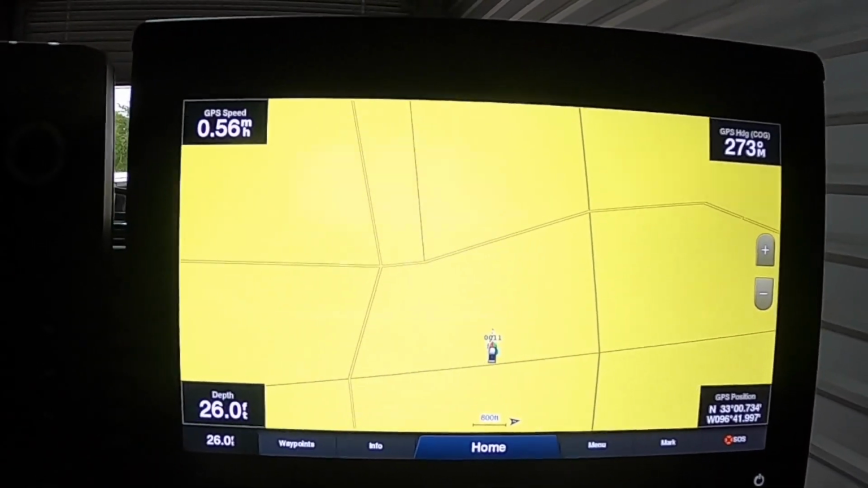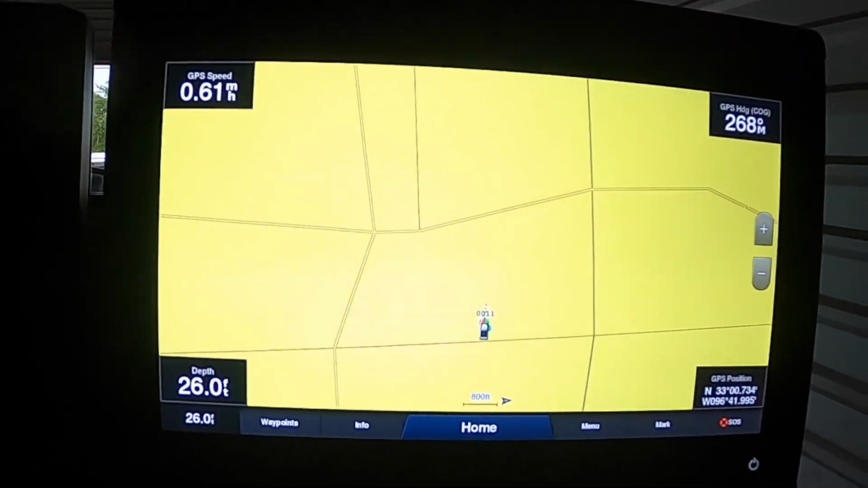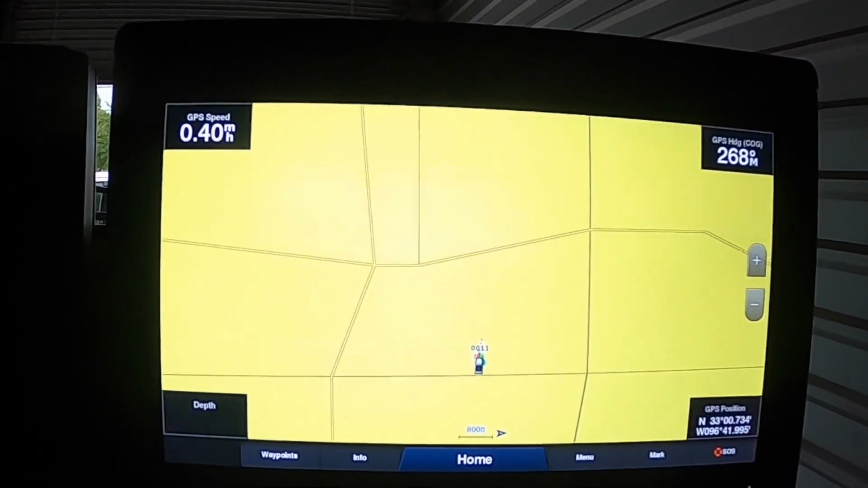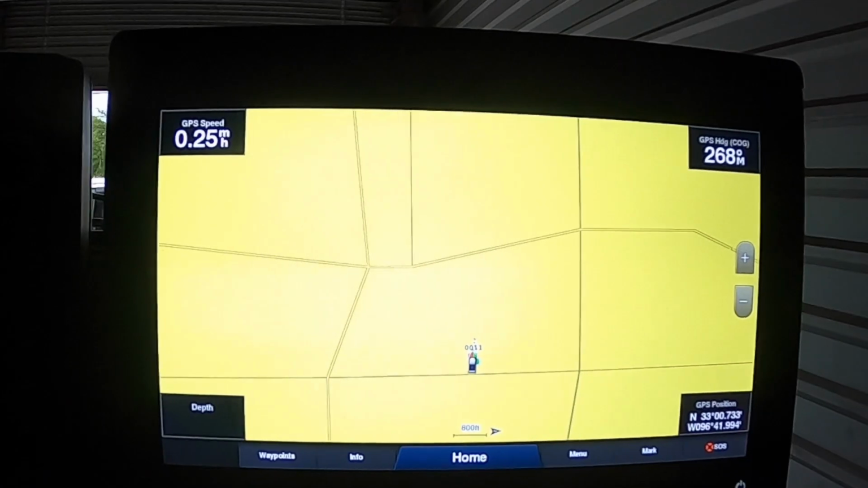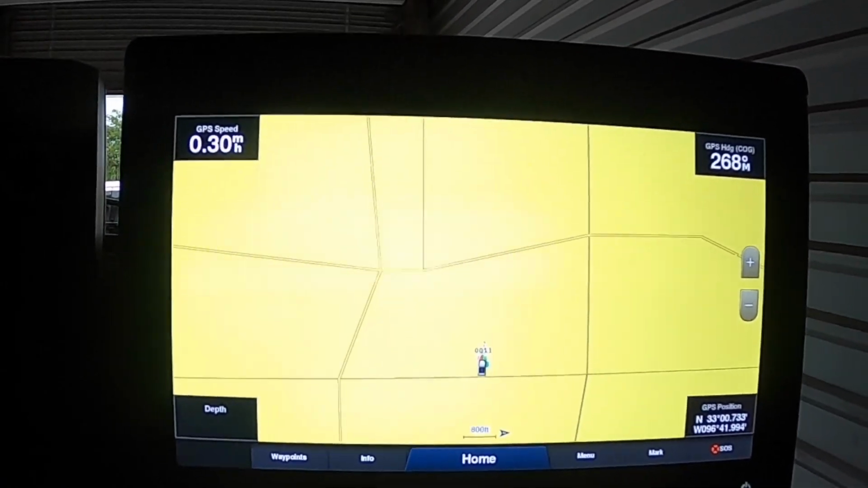So that's just some kind of how to get around on the Garmin unit. I think it's a really cool unit. I'm still learning it, but I've spent a lot of time with it already. And it's easy to use. It's just not quite as intuitive. That's not fair. It probably is intuitive. It's just something I'm having to relearn after using Humminbirds all these years. So I thought you guys might find that handy or interesting.